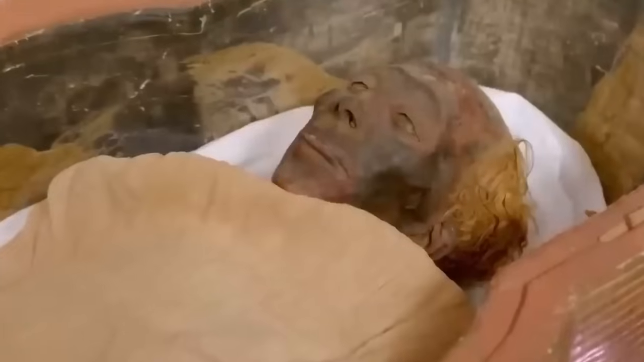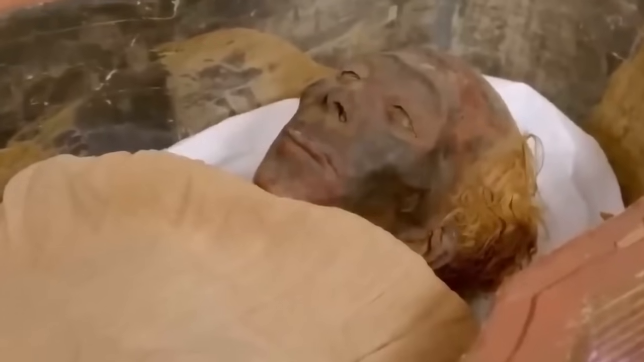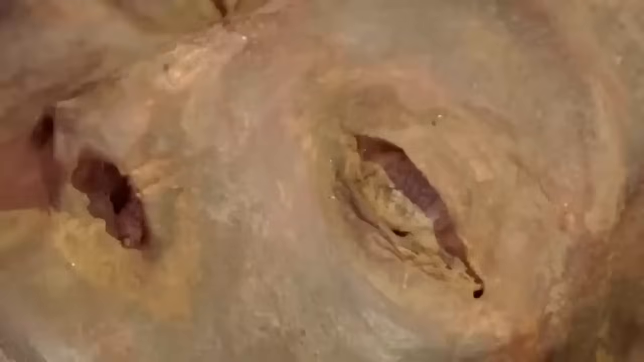But there was something strangely unique in her, as the lady was not buried with her original eyes, but they had been replaced by wooden eyes that were carved exactly like real ones. Miniature coffins.